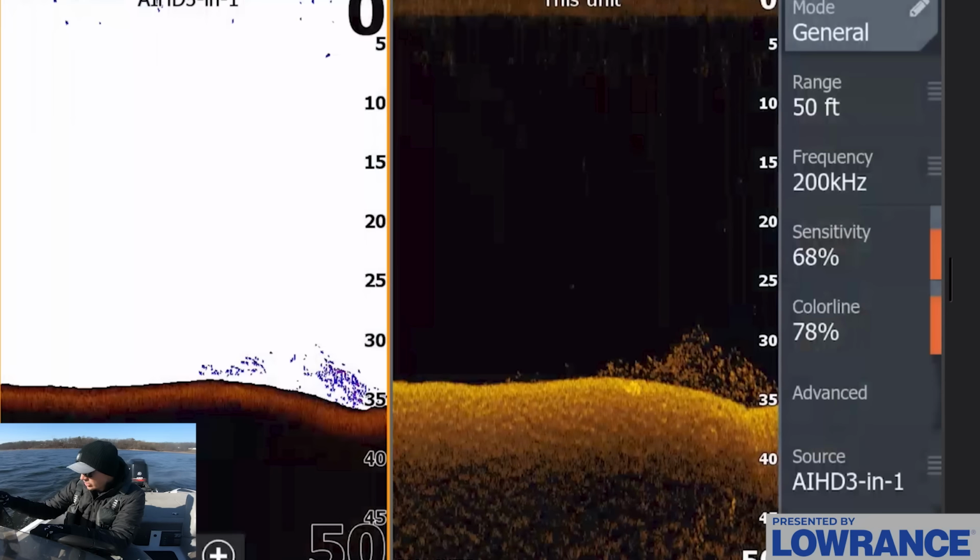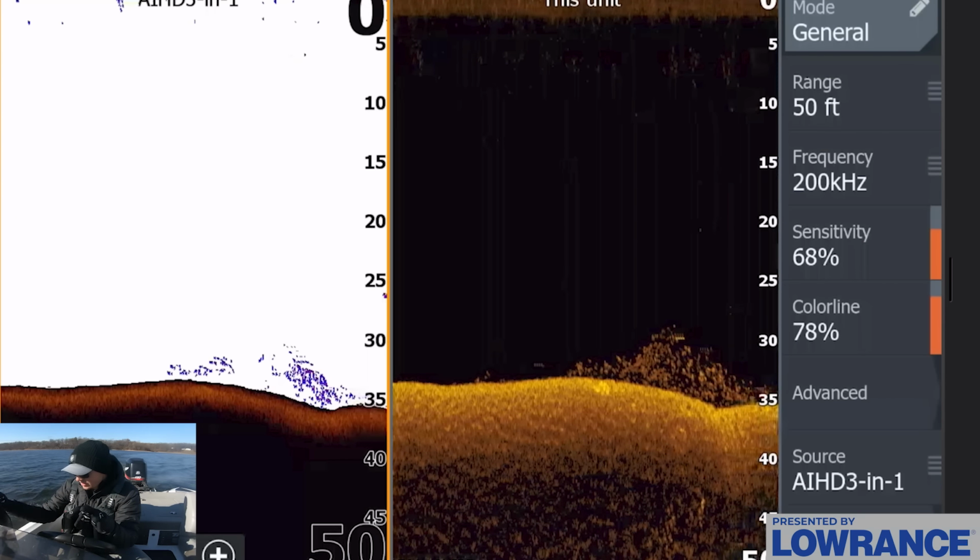Looks like you may have some bigger gizzard shad down there as well. You can see those dots are a little bit more spread apart.